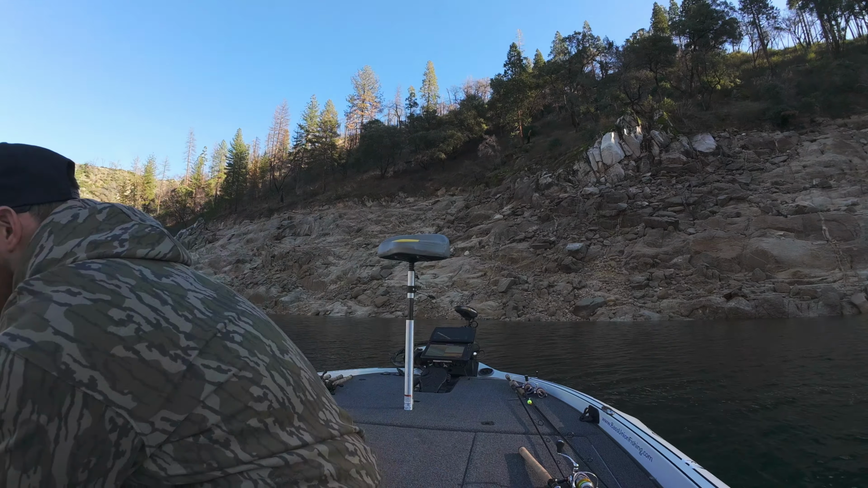Just fishing some of these bluff walls out here in the Middle Fork. This is fun. This is what winter fishing's all about right here. Feel bad for all you guys that are snowed out, iced out across the country. We're over here in California just enjoying ourselves. I know it's expensive as heck out here, and there's a lot of negatives living out in California, but this is the one positive that I just love about it. So let's get back in there.